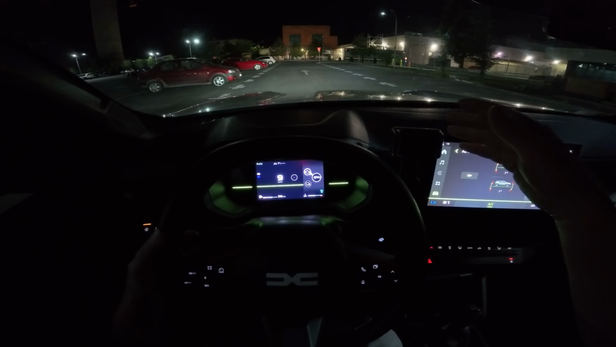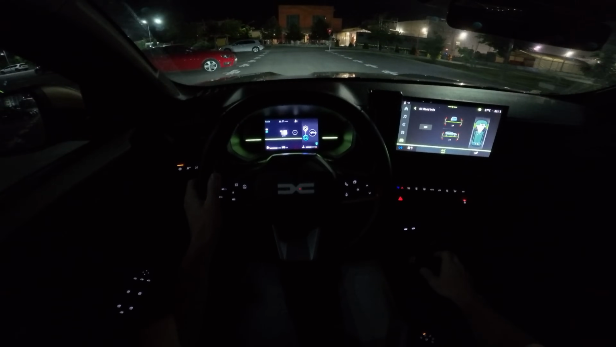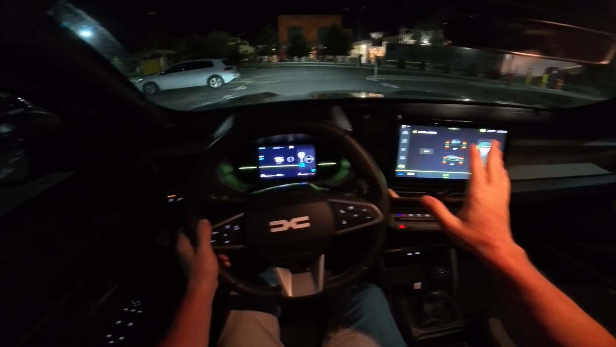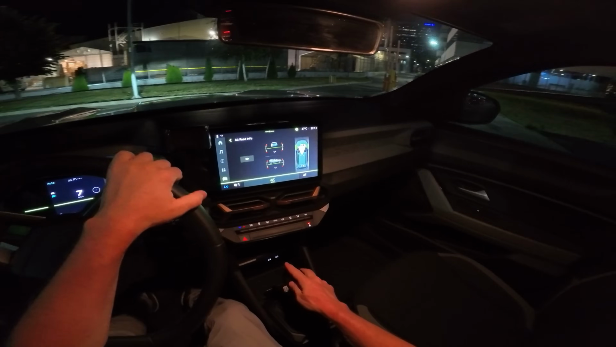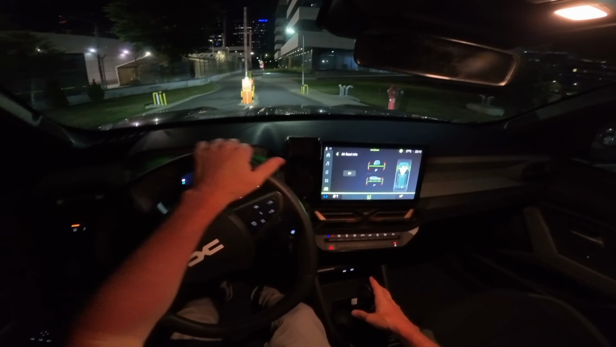You can see pretty clear, but it will be amazing if you are able to somehow have only full LED light, probably on the next version. Anyway, there are a few small things that I will change on the car, but other than that, it's a phenomenal car. I'm surprised by how good it is.